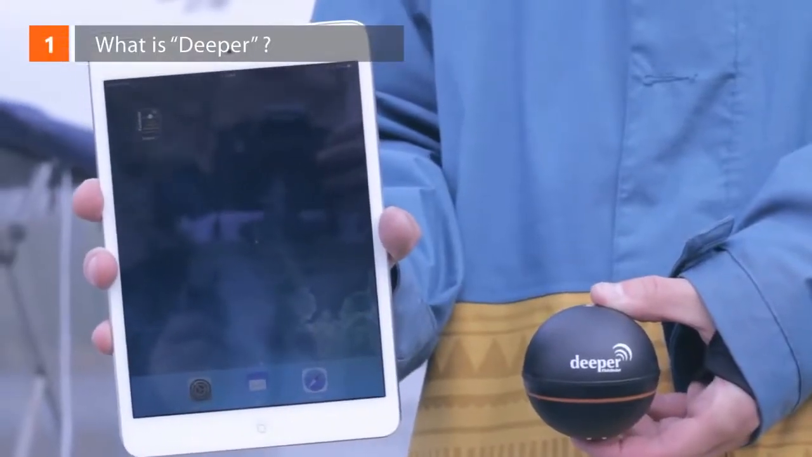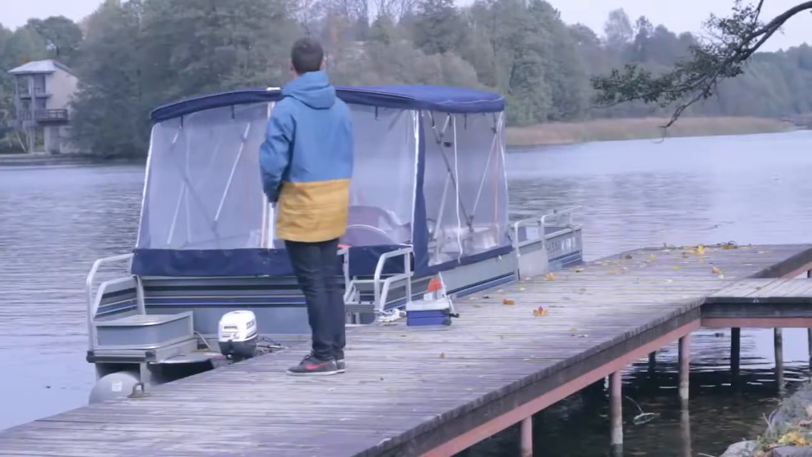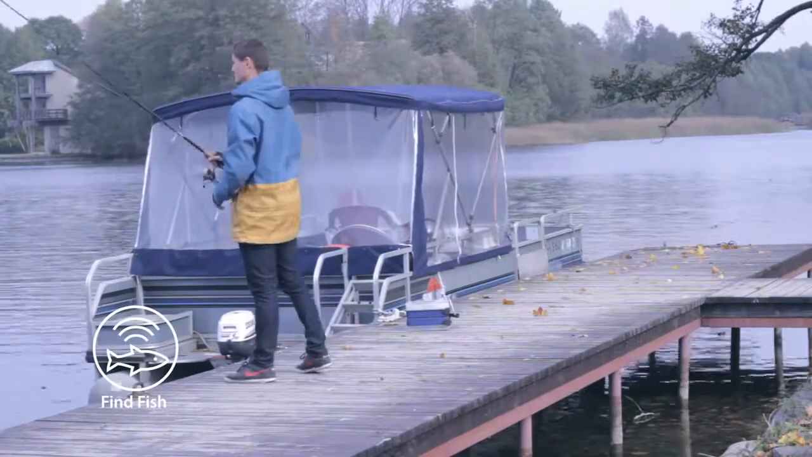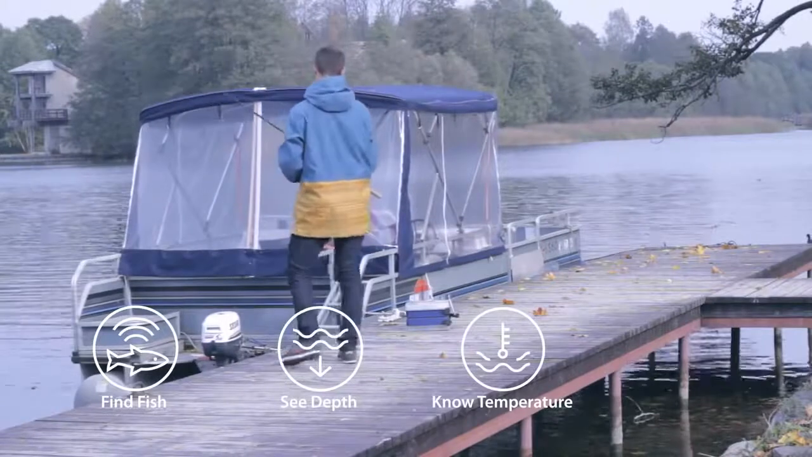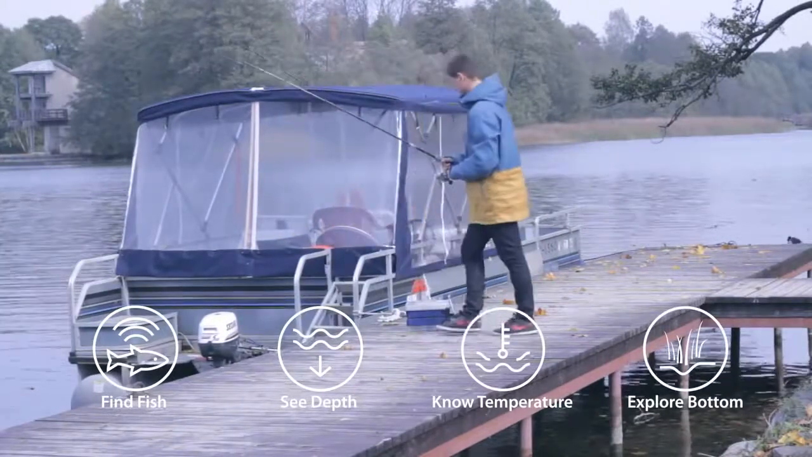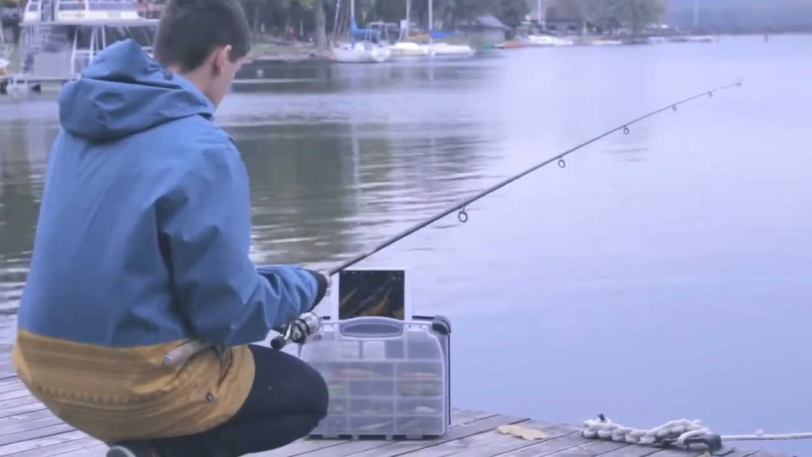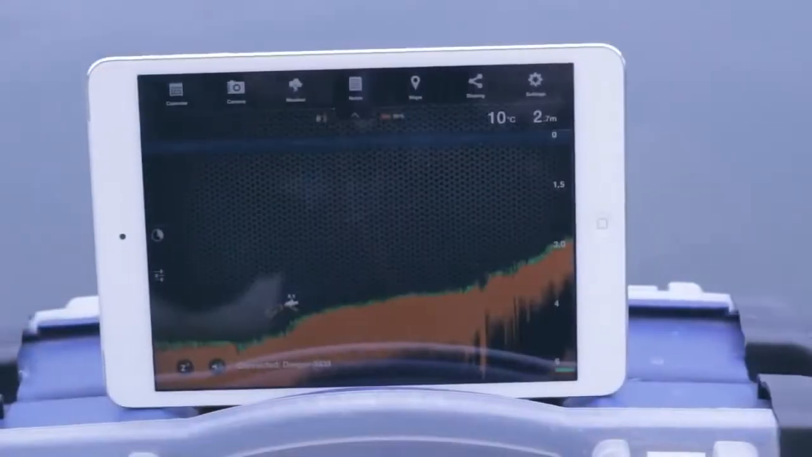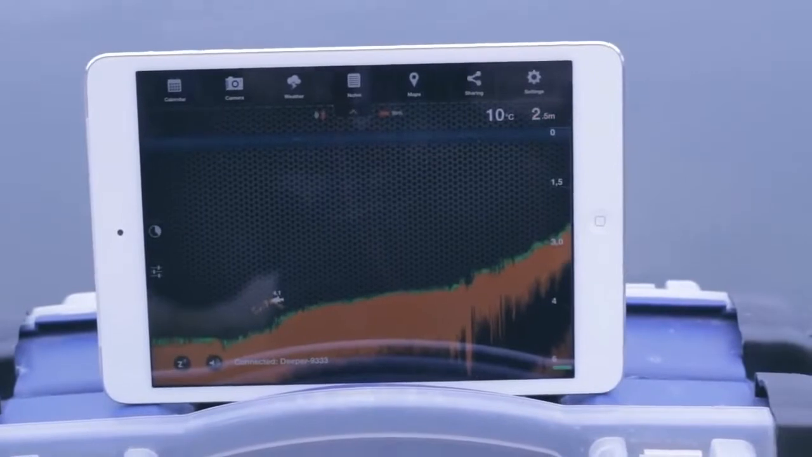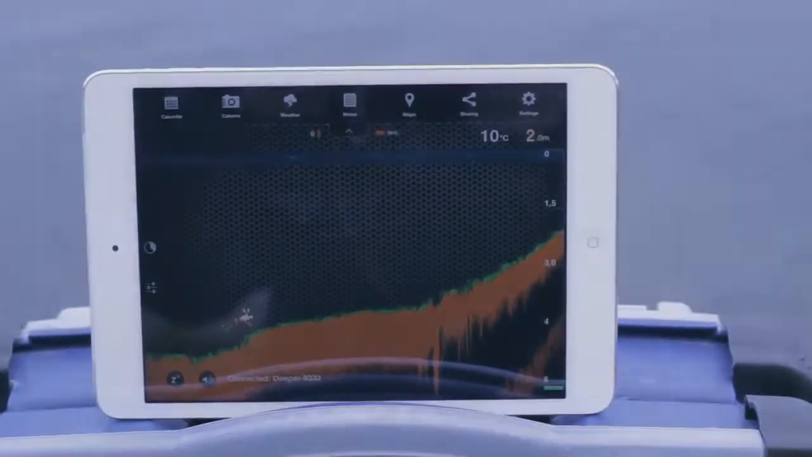What is Deeper? Deeper is a portable wireless sonar device for anglers. Designed for amateurs and professionals alike, Deeper helps to find out the location of the fish, its depth, the water temperature, bottom contour, structure, and more. Deeper works both on iOS and Android smartphones and tablets, suitable for oceans, rivers, or lakes, saltwater or fresh. Deeper is extremely versatile and can be used in many areas where regular fish finders can't be used, from banks and shorelines to kayaks and boats, and even for ice fishing.